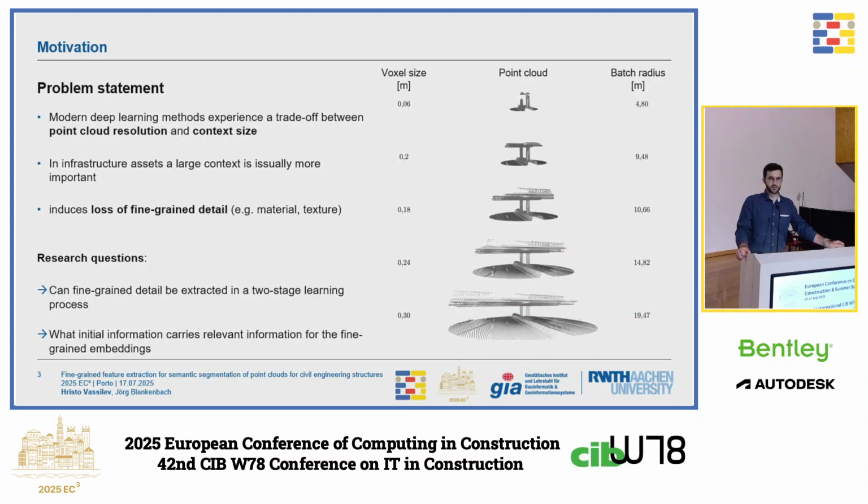Especially with large models of bridges, we got better results when we subsampled the point cloud very aggressively, because then we can use the larger context. But unfortunately, this leads to other problems, which is that we then lose fine-grained information about texture and material.